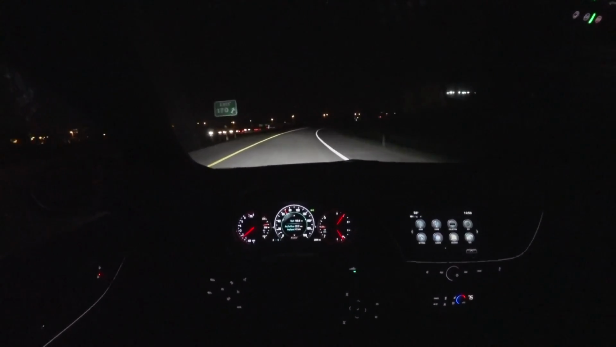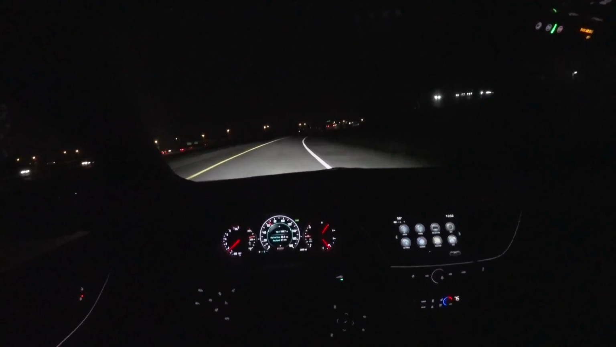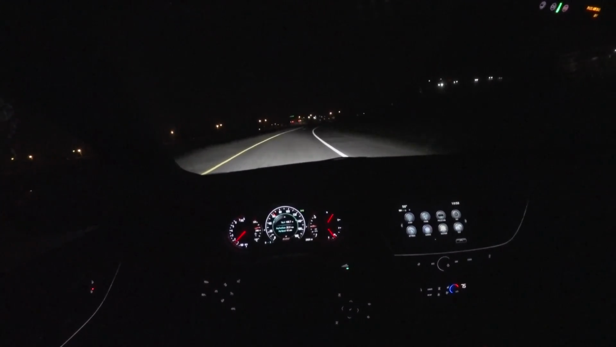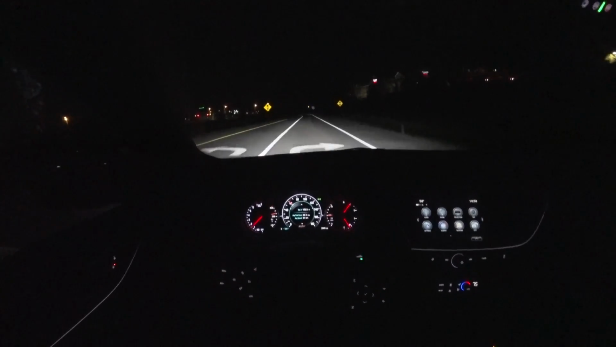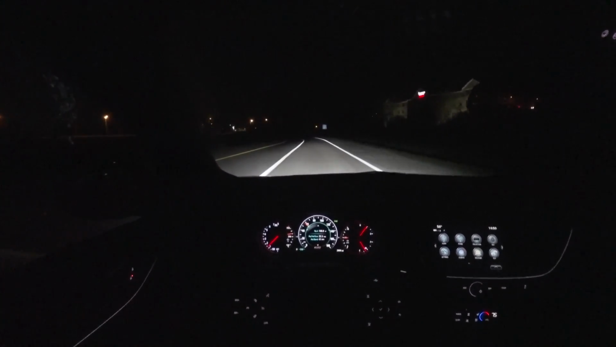I love these seats. They're super comfortable and you can really adjust them to fit you well. I've got these kind of hugging my kidneys. They're really squeezing in my sides. And with all the grip and power this has, they're both comfortable and supportive.